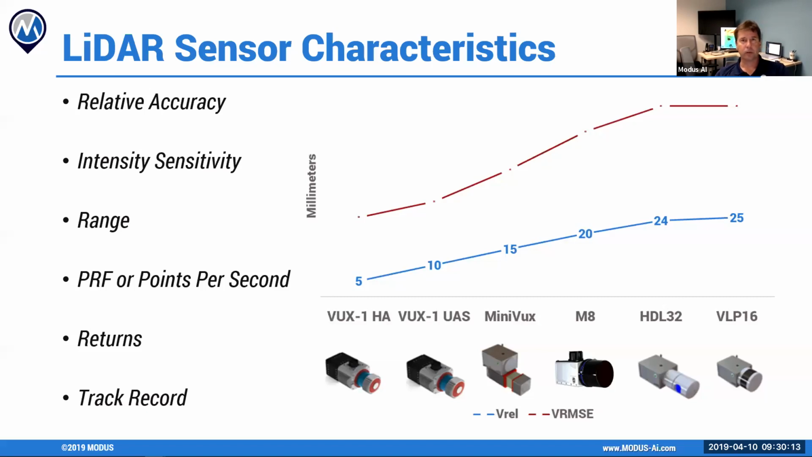Why is that important? Again, it depends on the application you're trying to achieve. If you're doing volumetrics in bare earth, you just need one return. You'll get a solution within 20 minutes if you're just doing volumetrics. Once you start getting into vegetation penetration, that's when you want to start looking at returns.